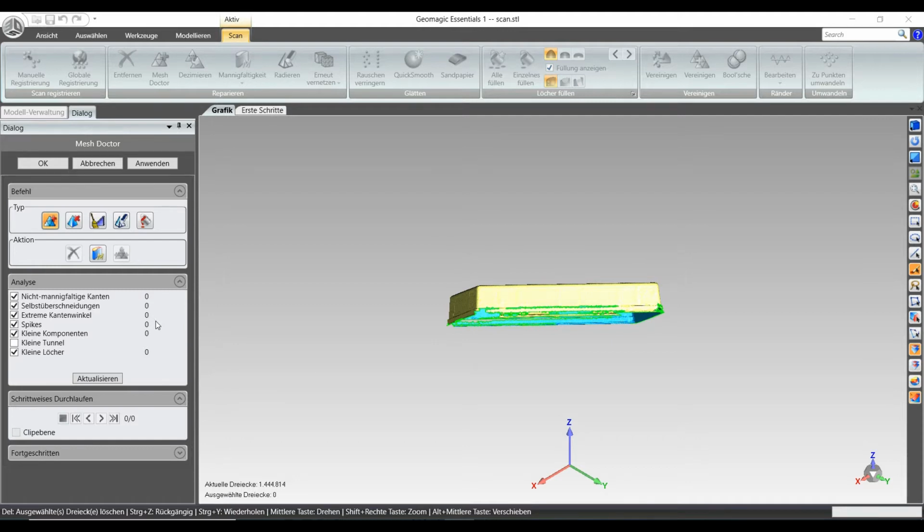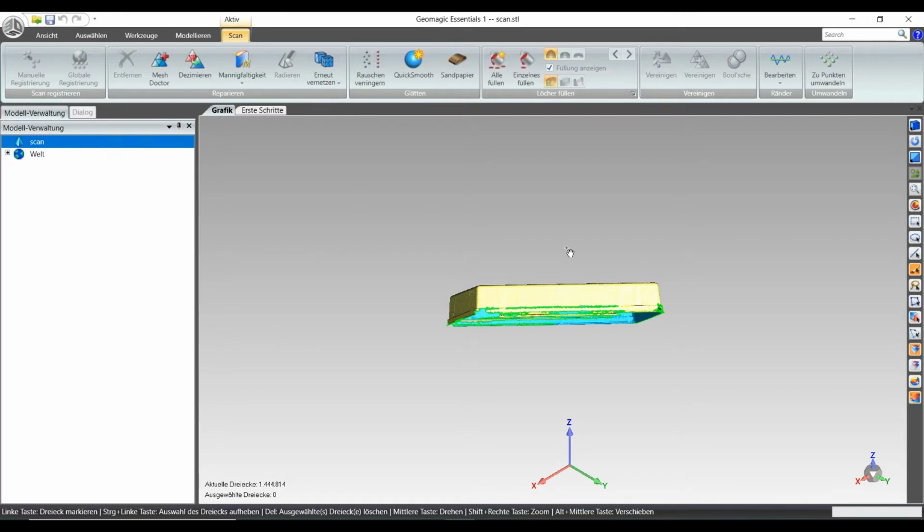That is really cool. You have not really to think too much about standard corrections. Just click on apply, and sometimes you have to do it more than one time to correct everything, but this time it was enough. So we say okay, we are going to leave the mesh doctor that you will find here in the scan mode mesh doctor.